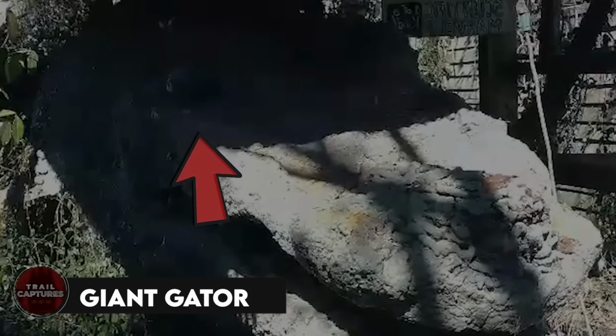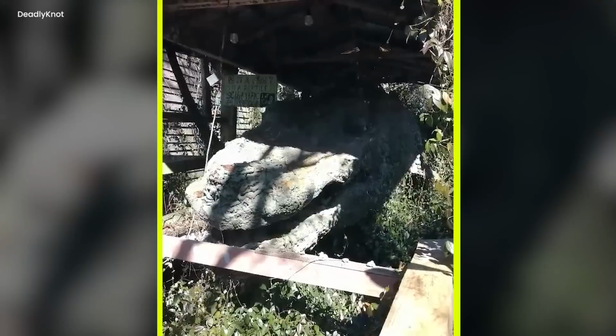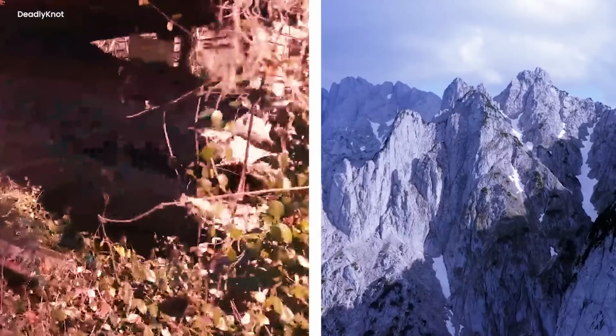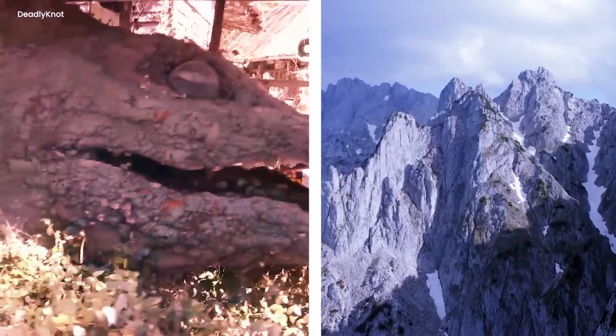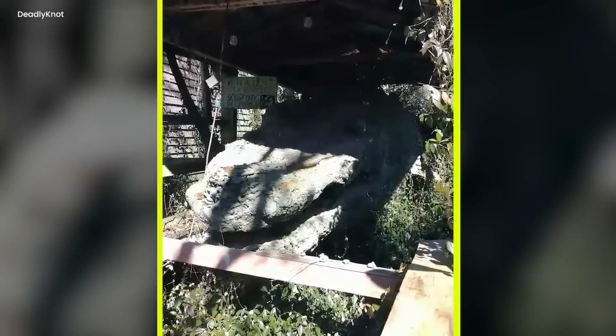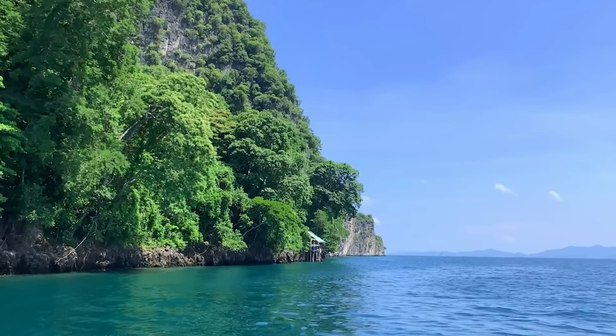Giant gator. Once on a sunny island, there lived a super big creature that looked like a giant, unmoving gator. It was so huge it could be related to mountains. One day, a camera spotted this enormous creature in broad daylight. The massive reptile just lay there like time had stopped, with its bumpy, shiny skin reflecting the sunlight. The trees and the ocean around it watched silently.